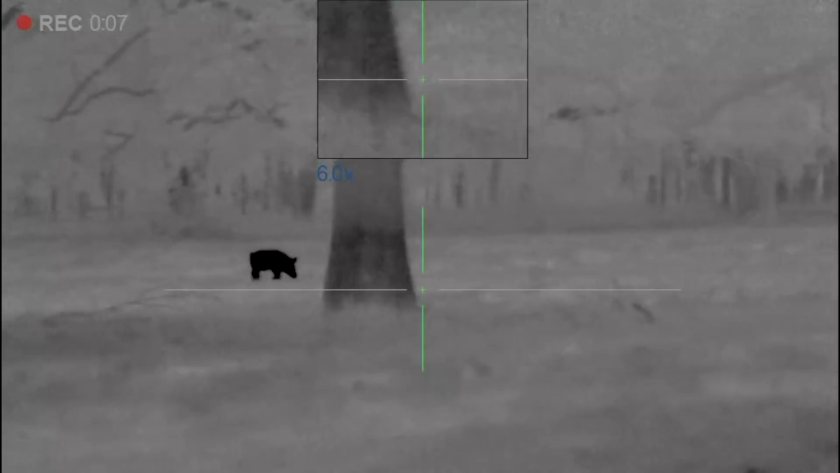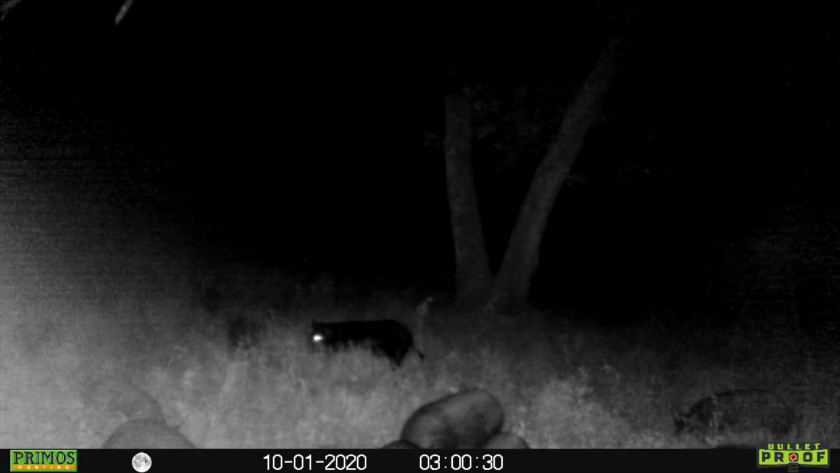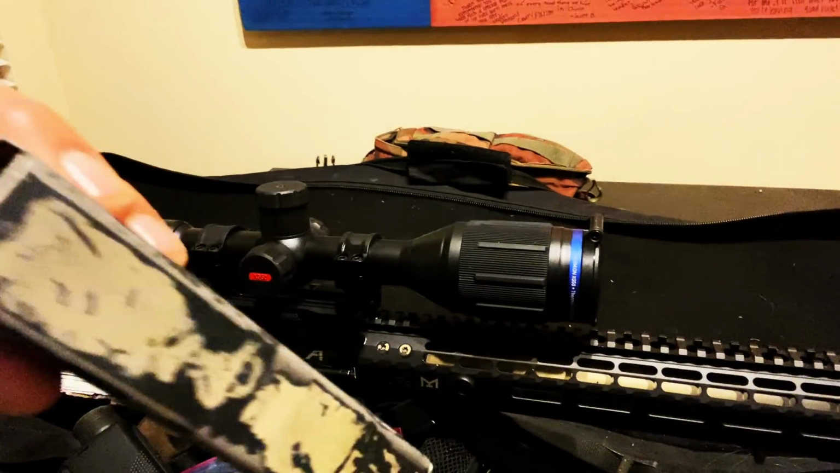It's going to really mess with my system, but hopefully we'll get on to some of these hogs. And they're a bunch of babies. There's nothing really big that I saw come in on the game cam. But I do want to put a little bit of pressure on them to try to get them off of that property. But it's just hogs, man. When acorns are dropping, they're going to vacuum the land up. And so wish me some luck tonight. Hopefully we'll get something down and run some Speer 120 grain Gold Dots through their melon.